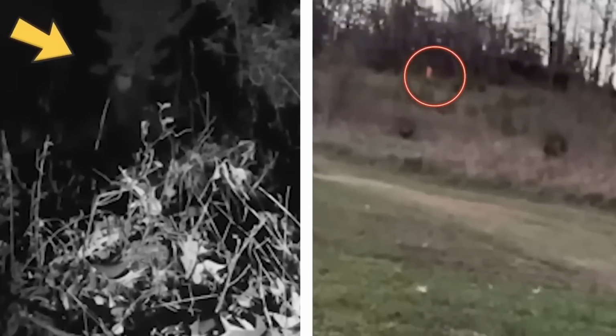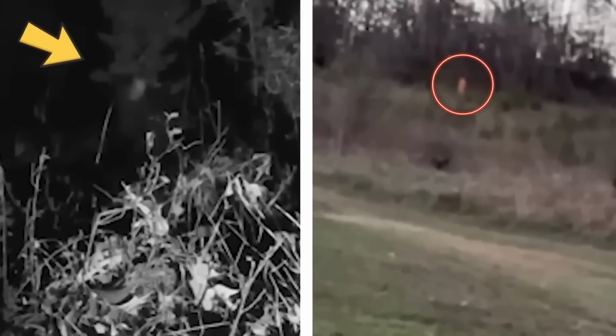What is that? My bad, man. He caught this bizarre creature in his backyard that looked like it was wearing some kind of freaky mask. And in the woods, he caught another creature that was glowing like crazy. It was totally nuts. But even after all that, nobody knows what those things actually were.